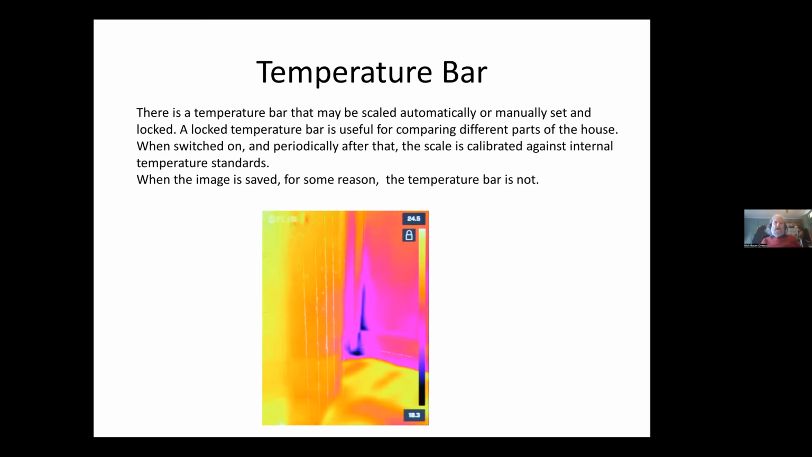You can also put a temperature bar on the side to tell you what the various colors correspond to, and you can either let it automatically spread the colors across the temperatures it can see, and it will change as you swing the camera around to look at other things. But if you want to do comparative measurements inside the house, you can lock it into one range.